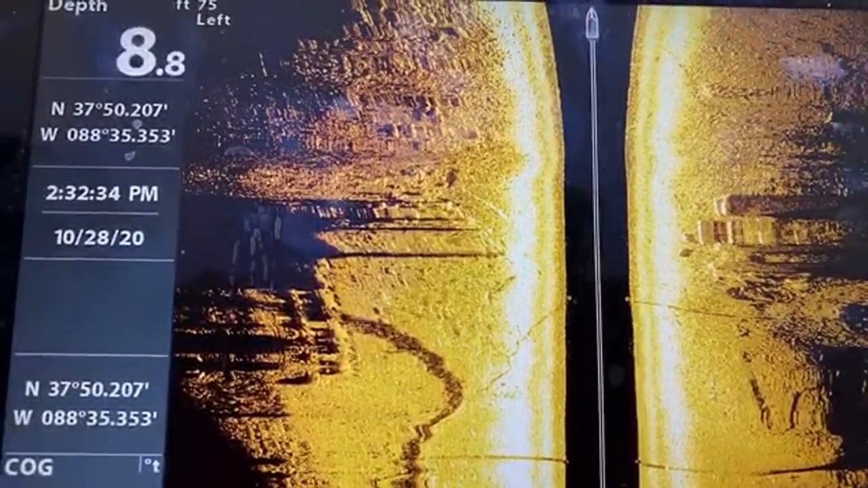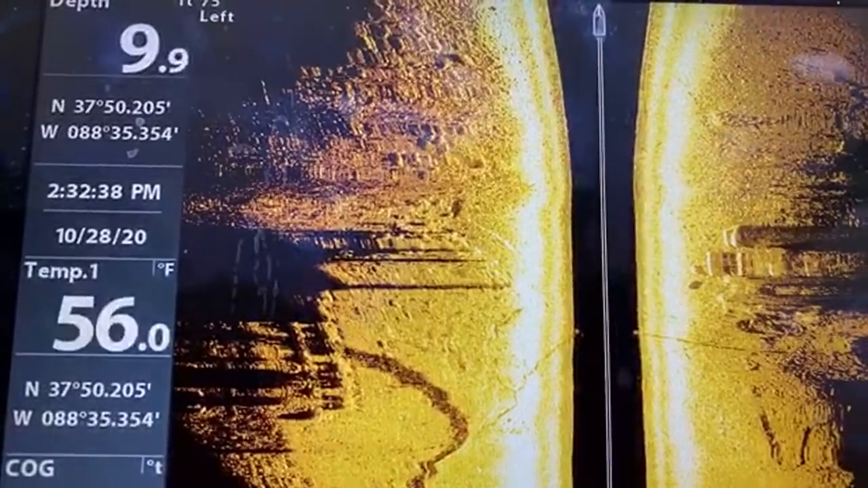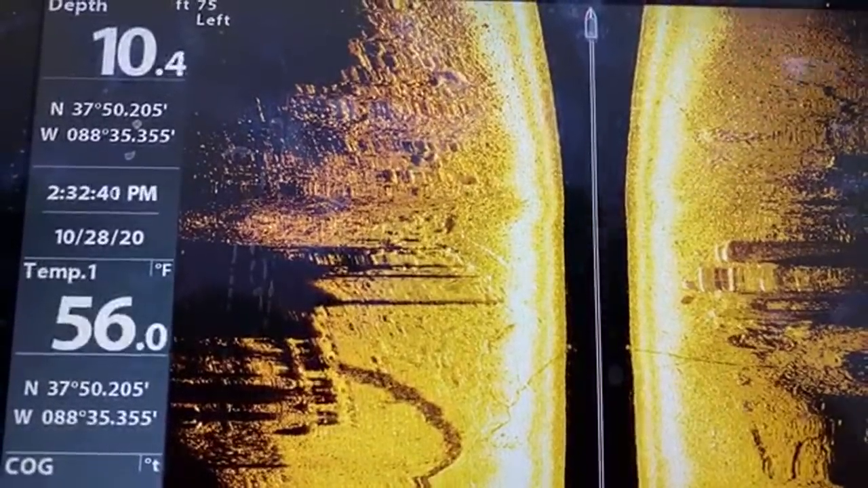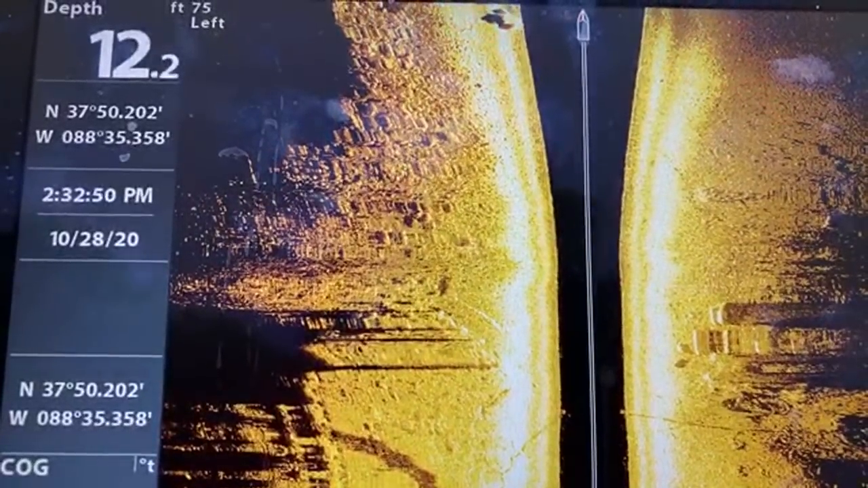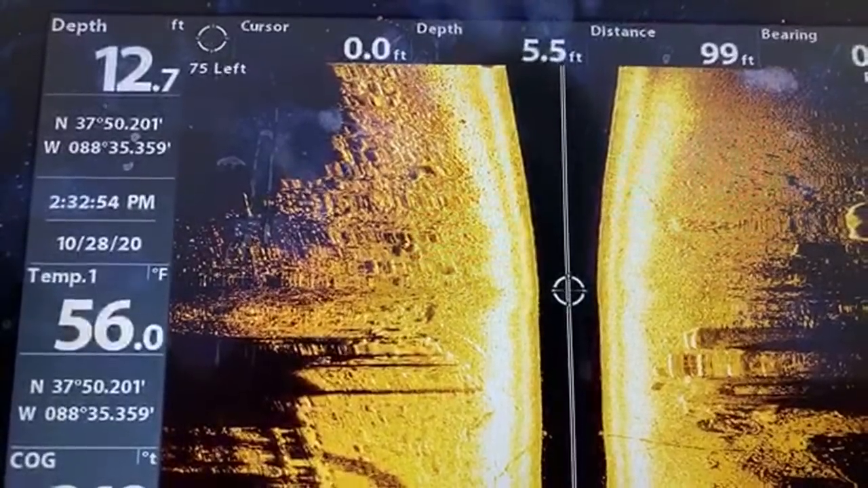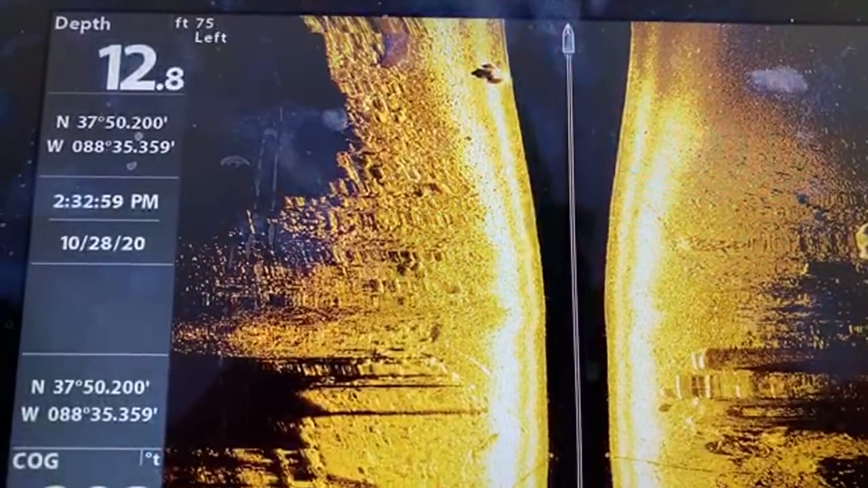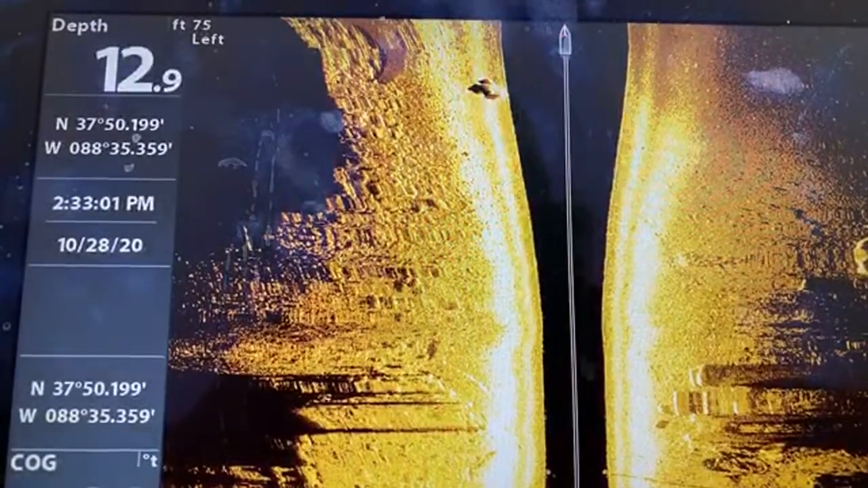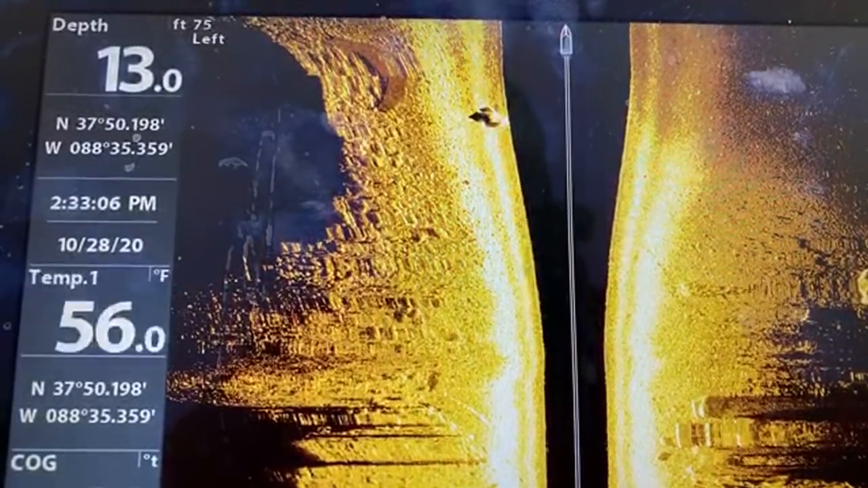So far, so good on my scanning. With the bracket that I have in the back, I am pleased about how it's turning out. Whoa, whoa, whoa. Well, let me get... Hold on.